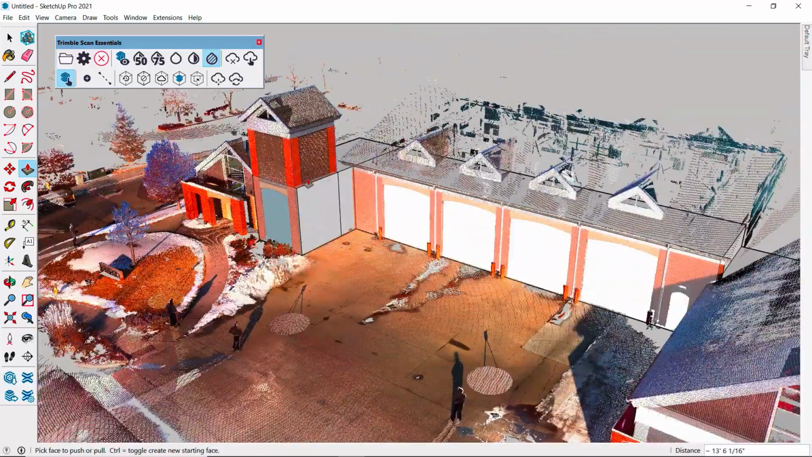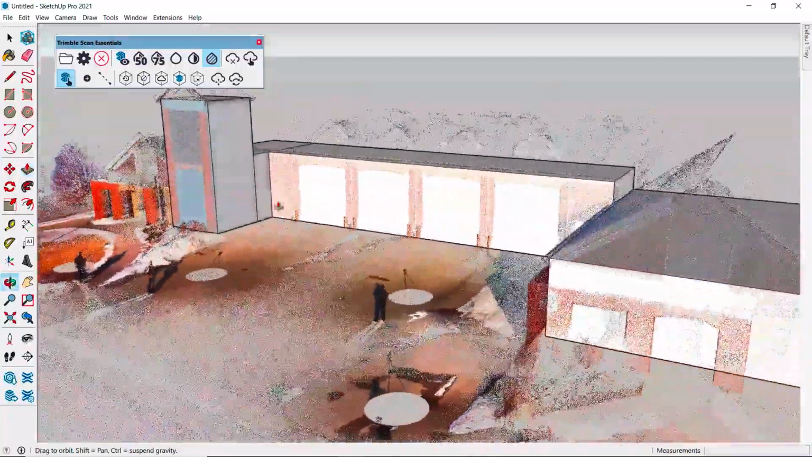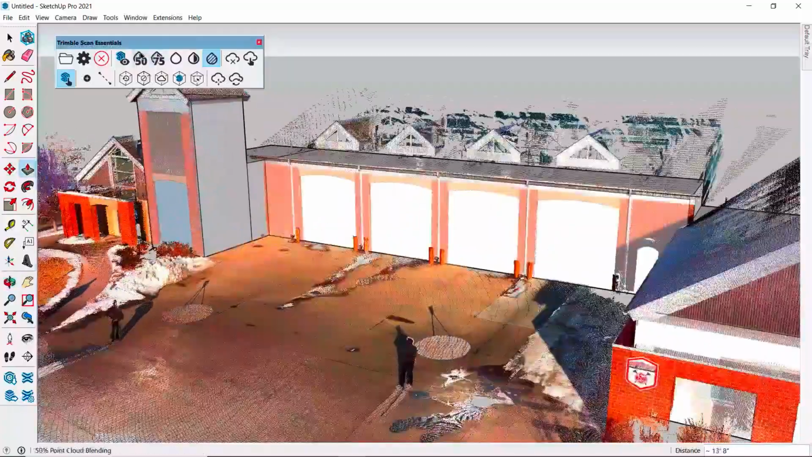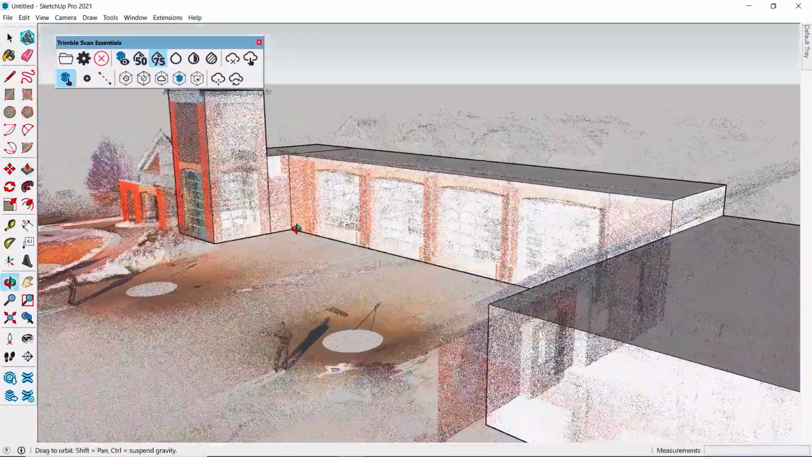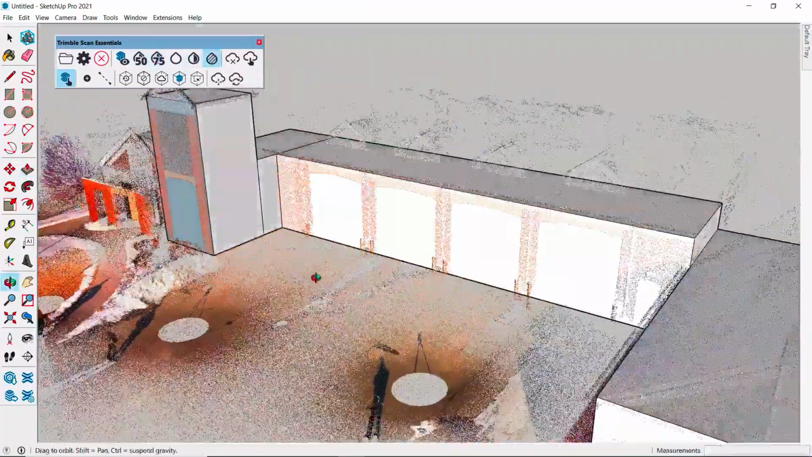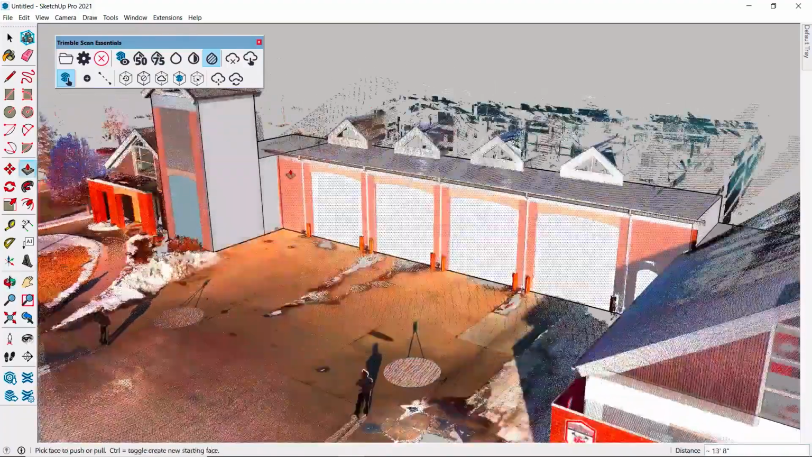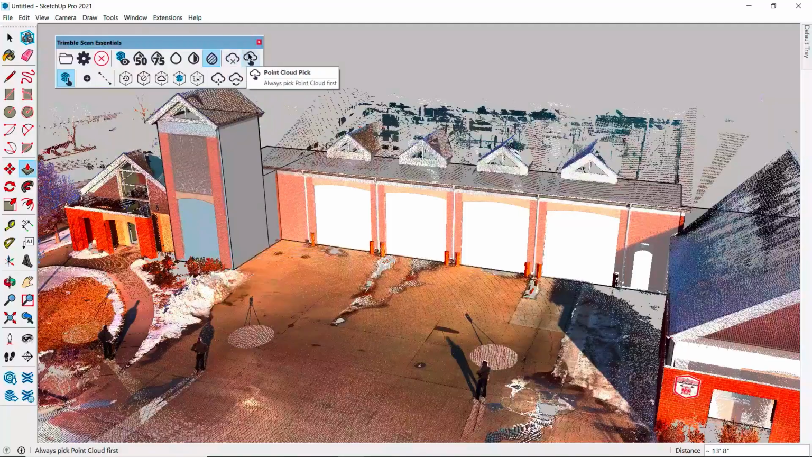So now that we have some geometry in the scene, let's look at our toolbar again. It's really up to your own preference, the amount of transparency or blending you prefer. For these exterior models, I like this last conditional blending mode, but that also may change as your model gets more detailed. Similarly, these icons are for changing the snapping behavior of your model.